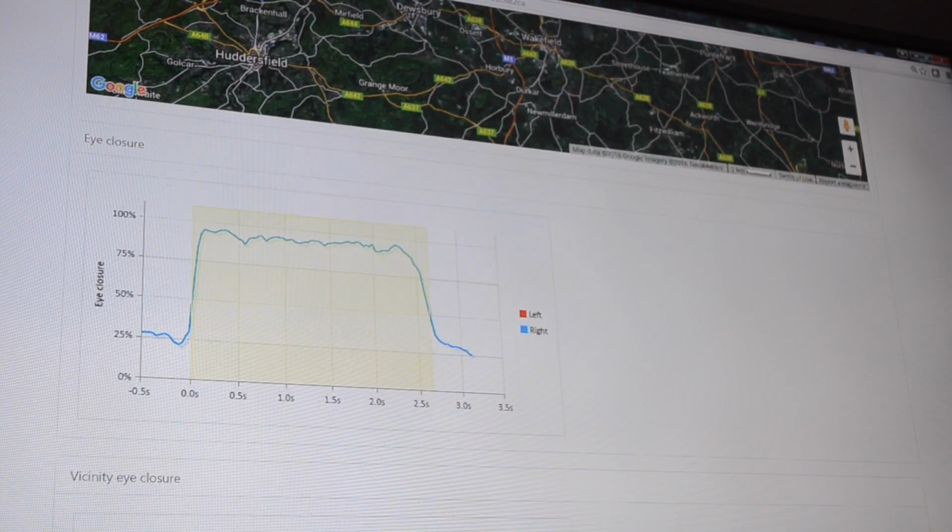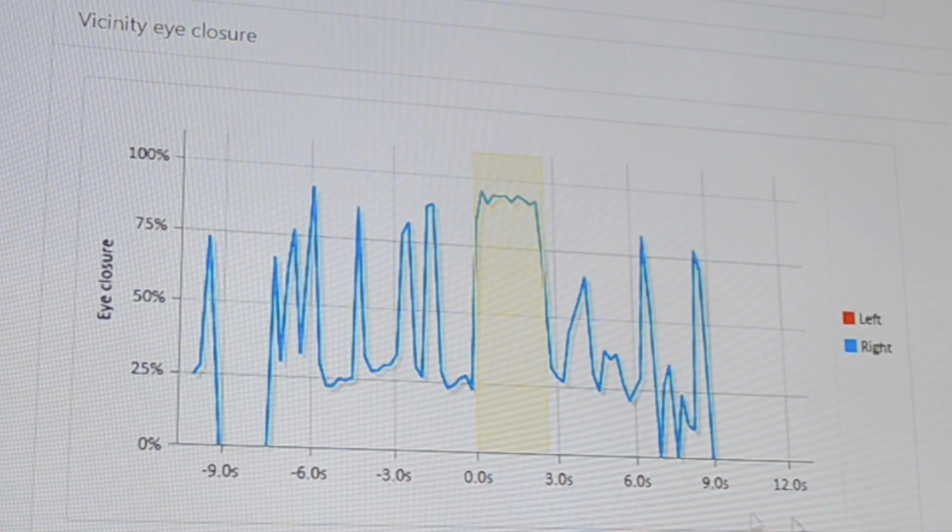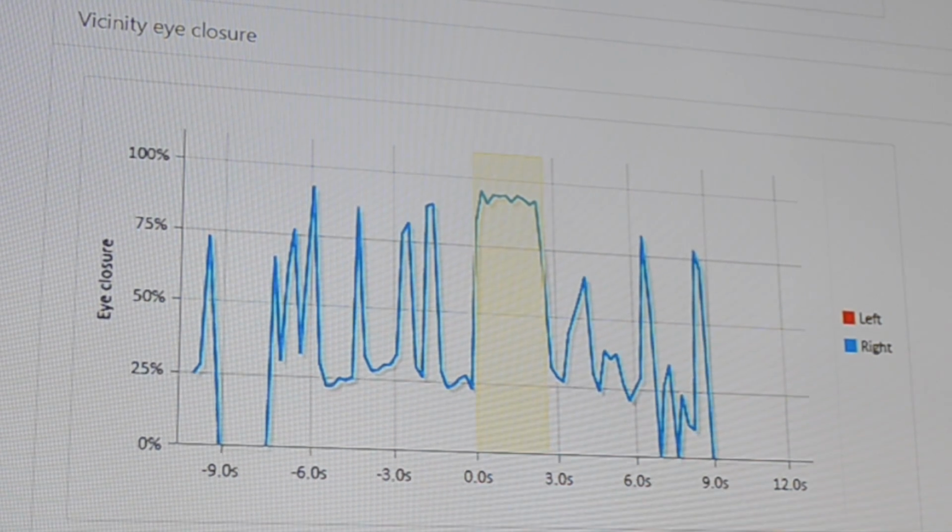And if you keep scrolling, it's going to show you a pie chart of which eye fell asleep. So in this case, the right eye fell asleep first, how long it was closed, and when he opened it. Down here, you'll see the right and left eye when both eyes were closed, when both of them were alerted, when they came back up. Obviously, this is at 9 seconds.